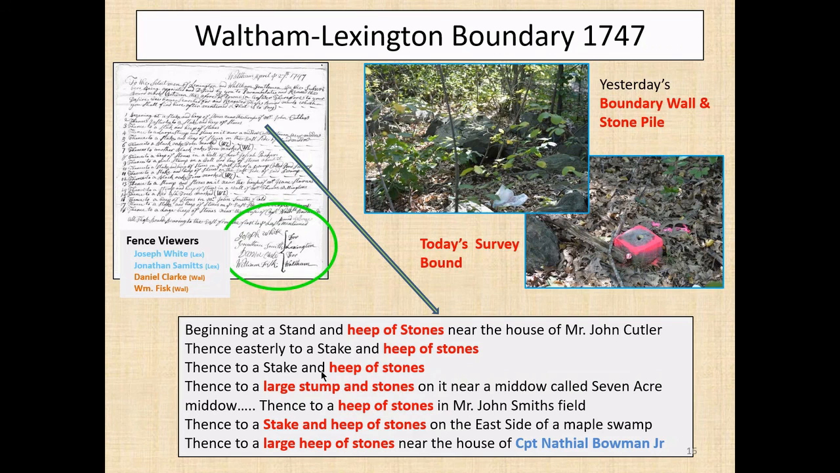And I found this great document here of a case where two men from Lexington, where I live, and the neighboring town of Waltham walked the boundaries of the town in 1747, and many of them were marked by these piles of rocks and stone walls, and it's noted in their document.